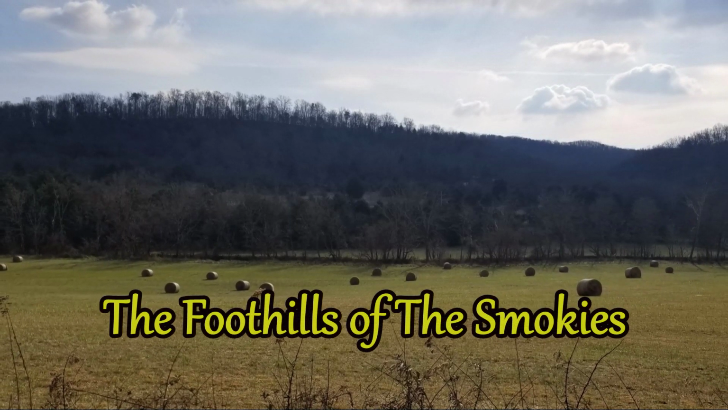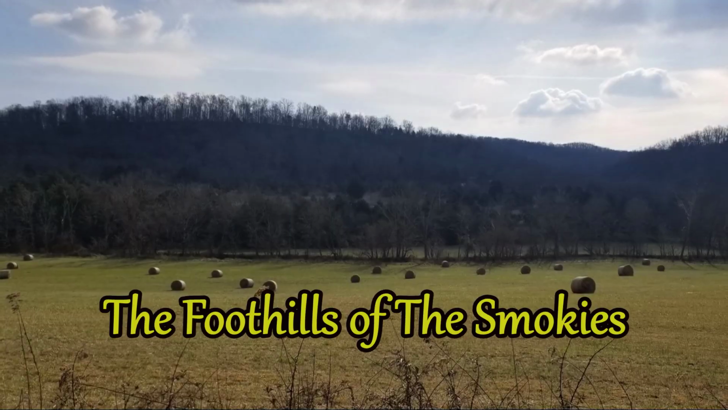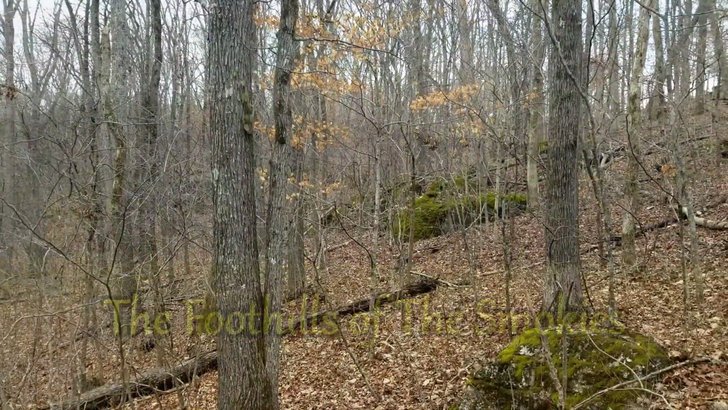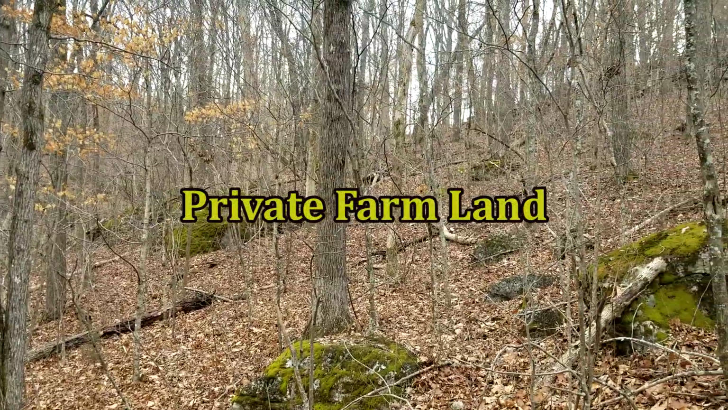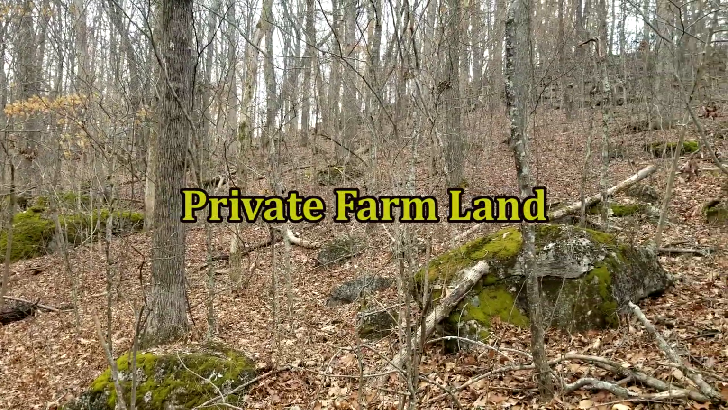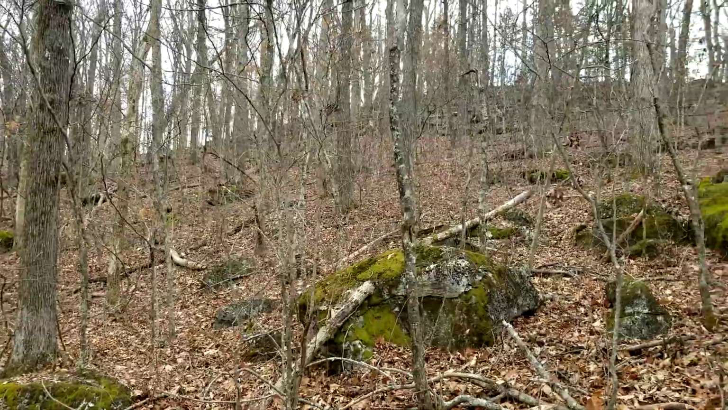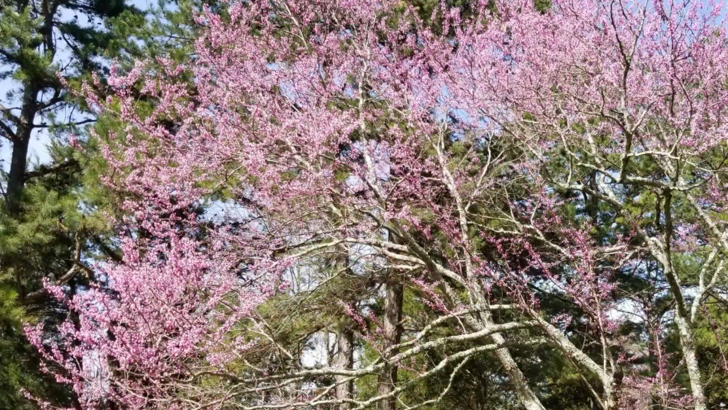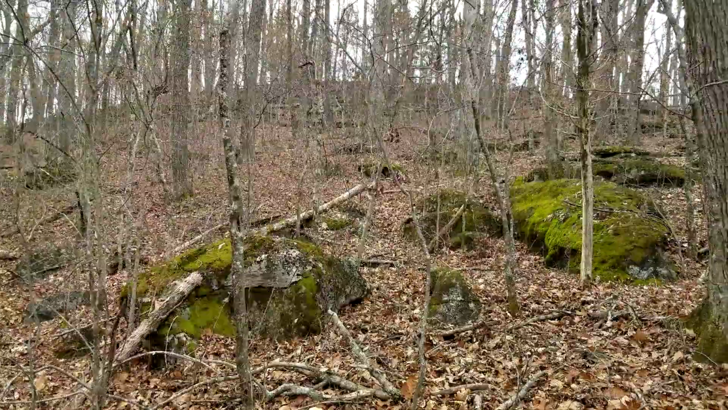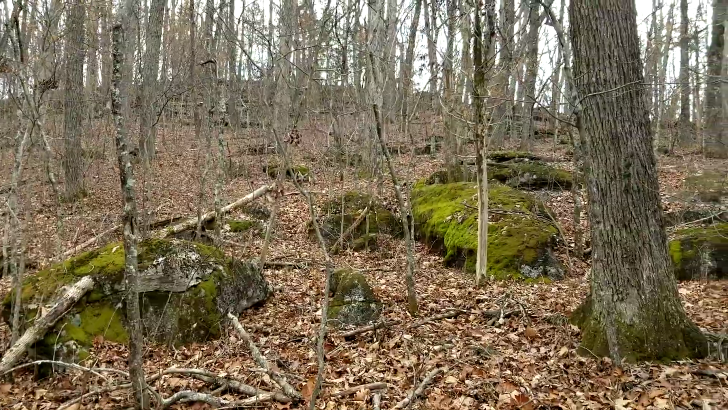Well, welcome, friends. Welcome to the foothills of the Smokies. Now, this is in the ridges going to the Smokies. This ain't in the Smoky Mountains. And it's been pretty here, but it's turning cold. Even the old redbuds is blooming out. Look at it. They're beautiful. Everything blooming out at the same time. But old man winter's not done yet.